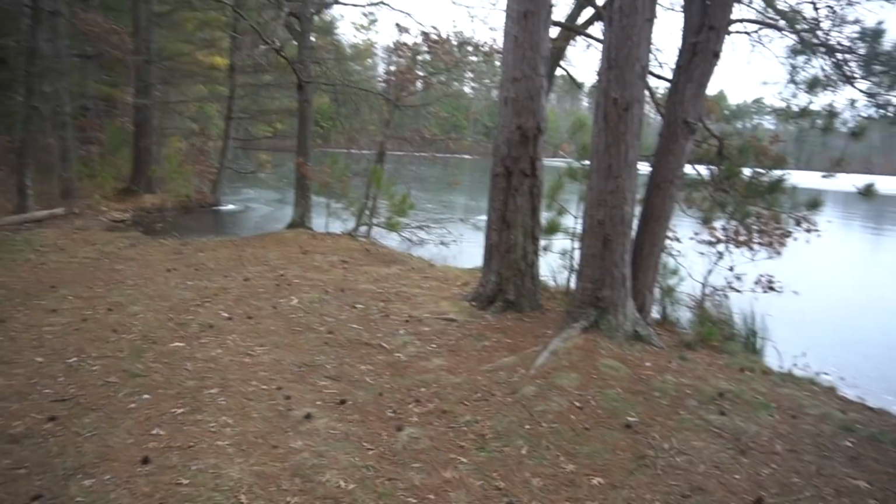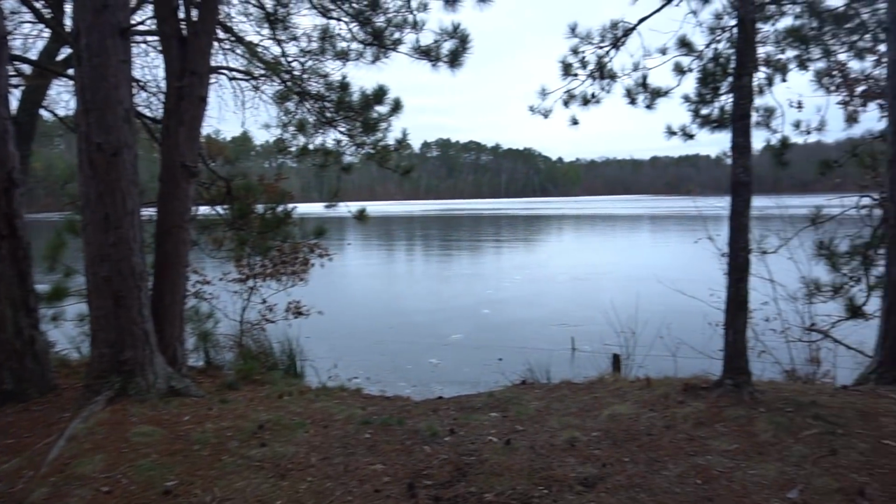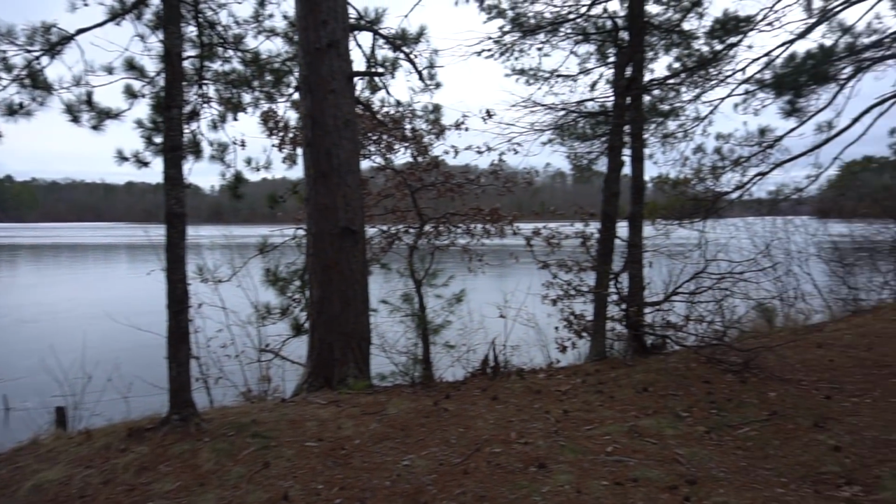Let me turn the camera around and show you guys this juicy lake. So here's the landing. Nothing special, but as you can tell, it is just a beautiful little lake up here, and there's no houses or anything on it. Not very big. It's got two different bays and then a shallow part in the middle of it, but this is the deeper of the bays.